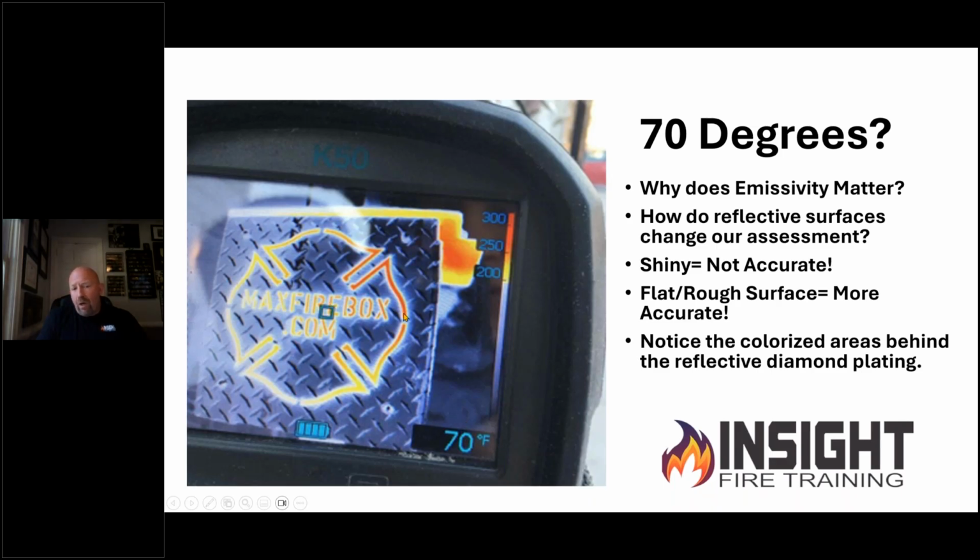Then move that little square over to the electric tape and tell me what happens. Electric tape is closer to 0.95 emissivity, which is what the camera's programmed or pre-calibrated at to measure, and the temperature will skyrocket. Because that's how most of us thermographers use electric tape to cheat. We figure out the emissivity of a surface by using electric tape.